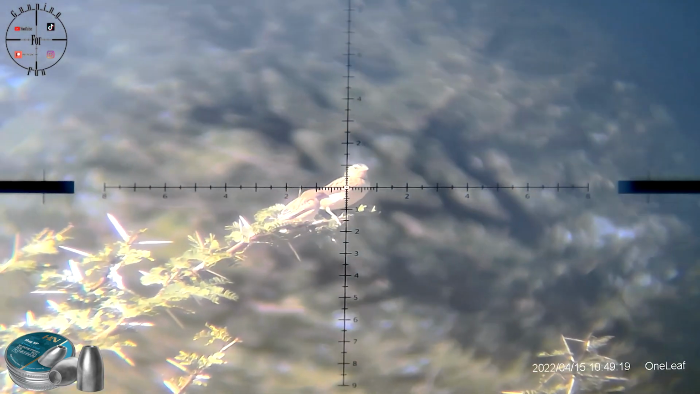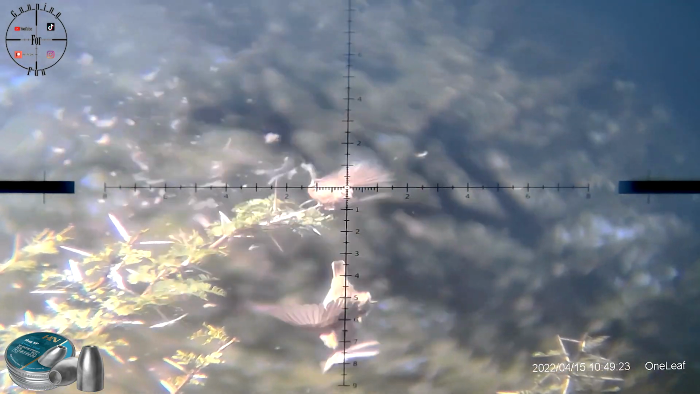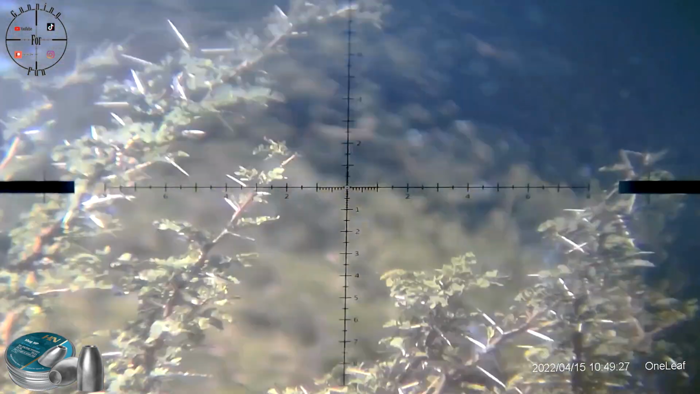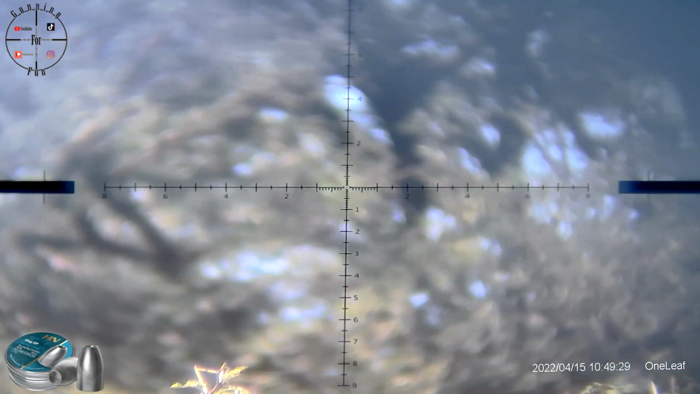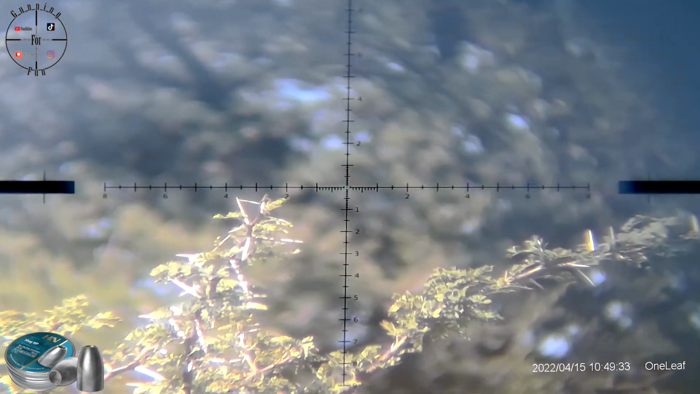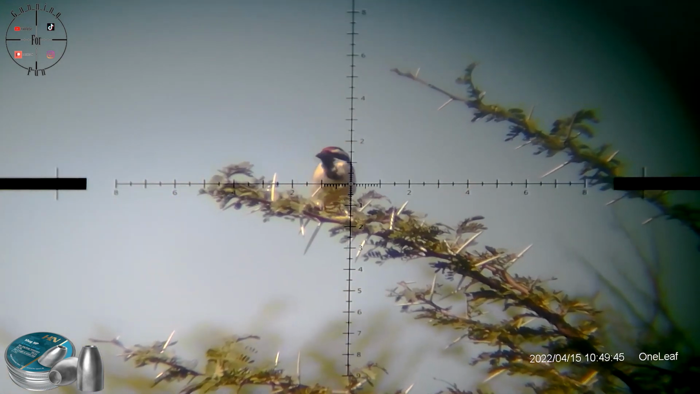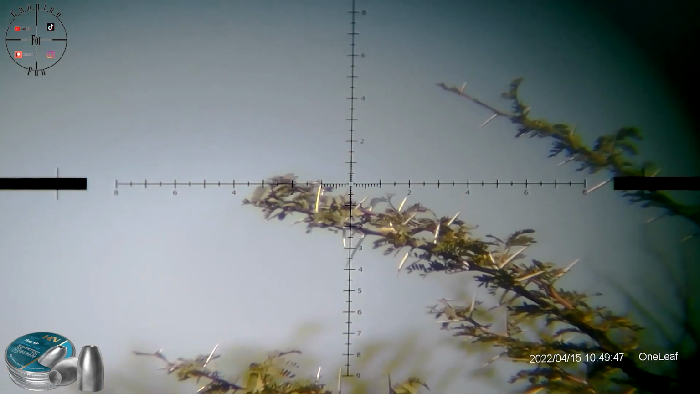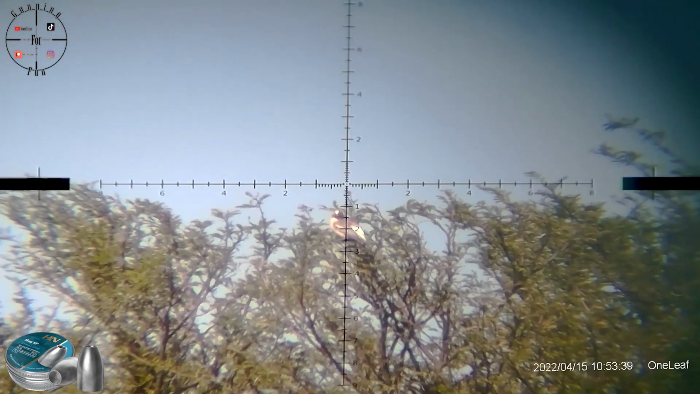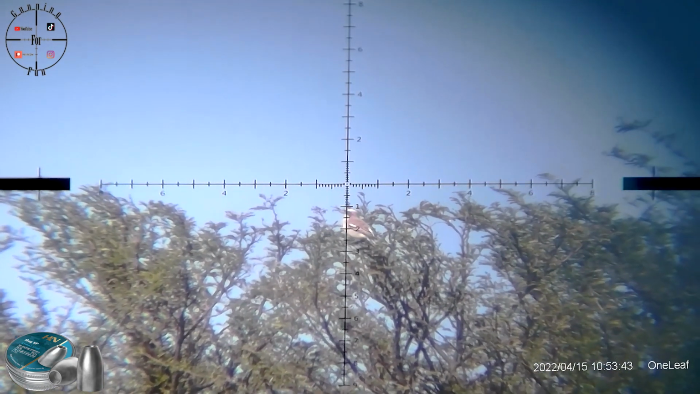It's about 40 meters. House sparrow, gone. Okay, well, I have to say this scope cam is flippin' awesome. House sparrow on 40 meters. Gone. Okay, there is another house sparrow, 81 meters. That's about 1.5 mil dots. So let's see.